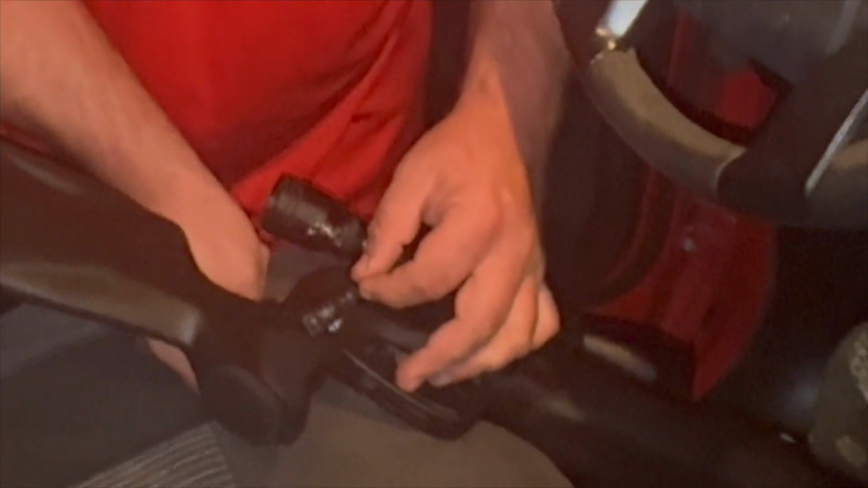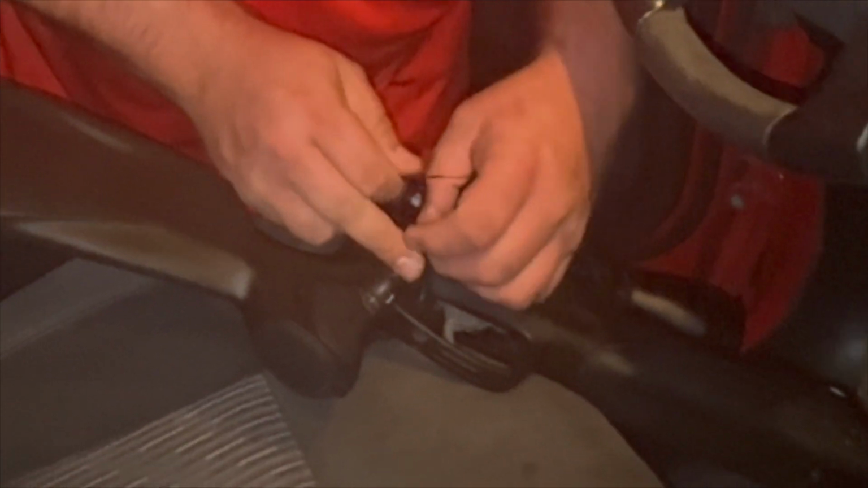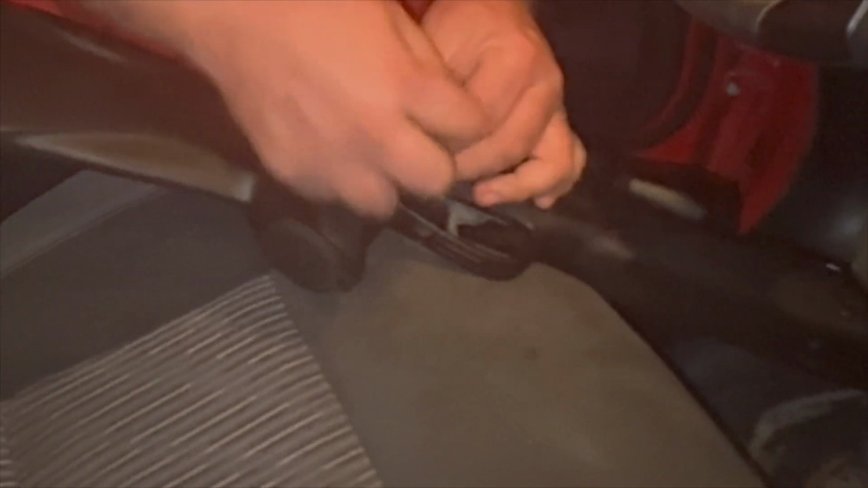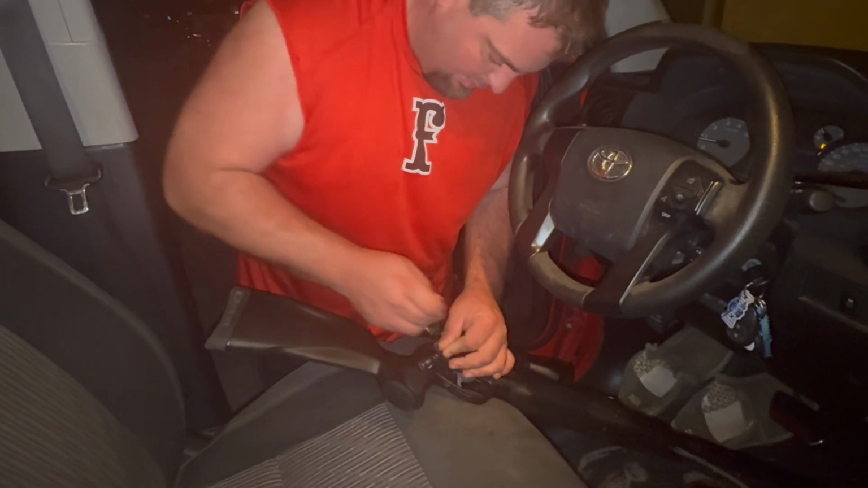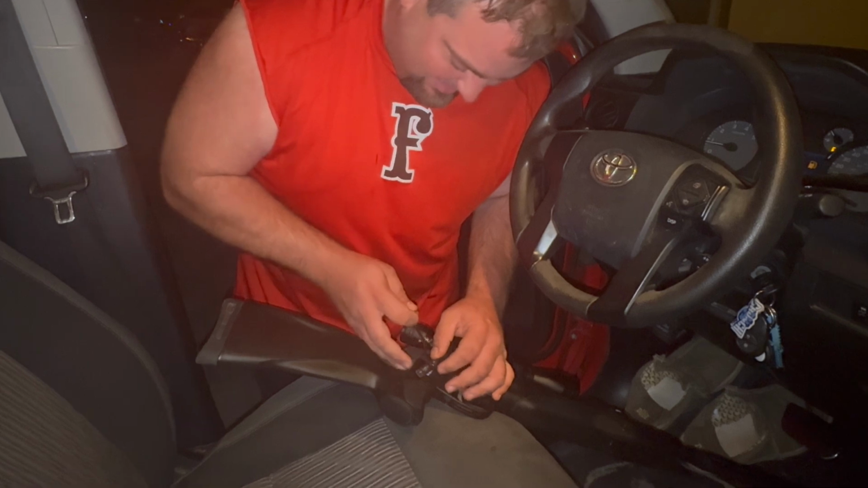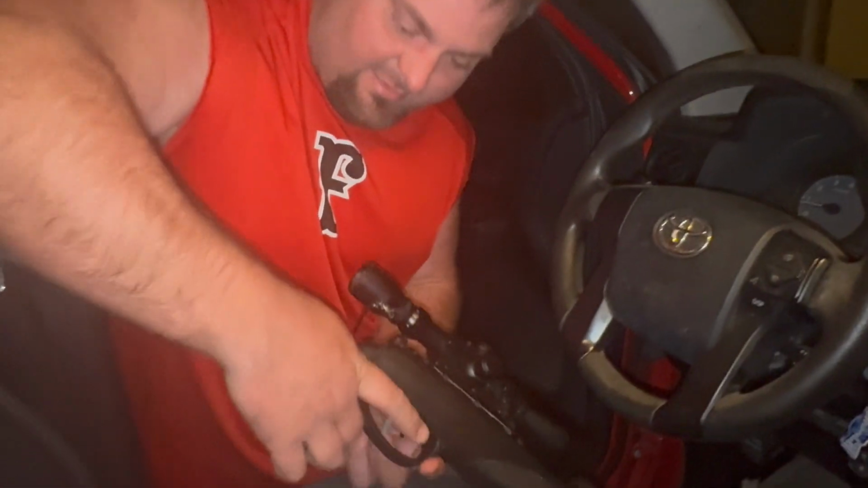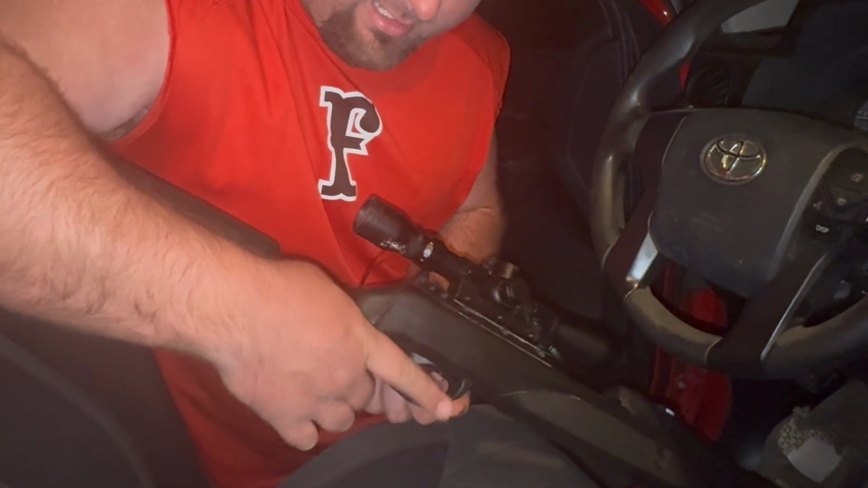I'm gonna put this right by my trigger finger, so it'll be just behind my trigger finger. I'm gonna zip tie that right there. We're gonna put it right there at my hand, so all I have to do is, you see it right there, all I have to do is click and we're on.